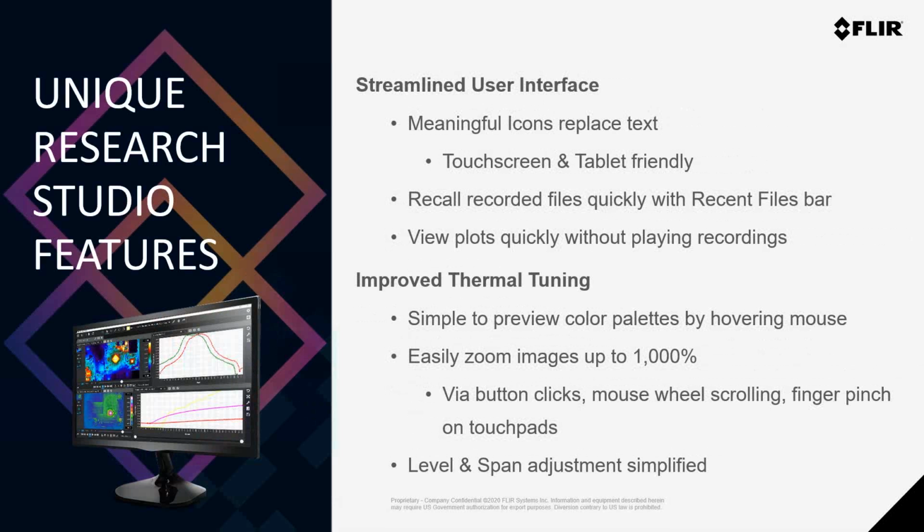And although it's really not a user interface feature, I wanted to let you know that Research Studio can build plots without the need to play the entire file. Like most other features, this saves a lot of time during your analysis.